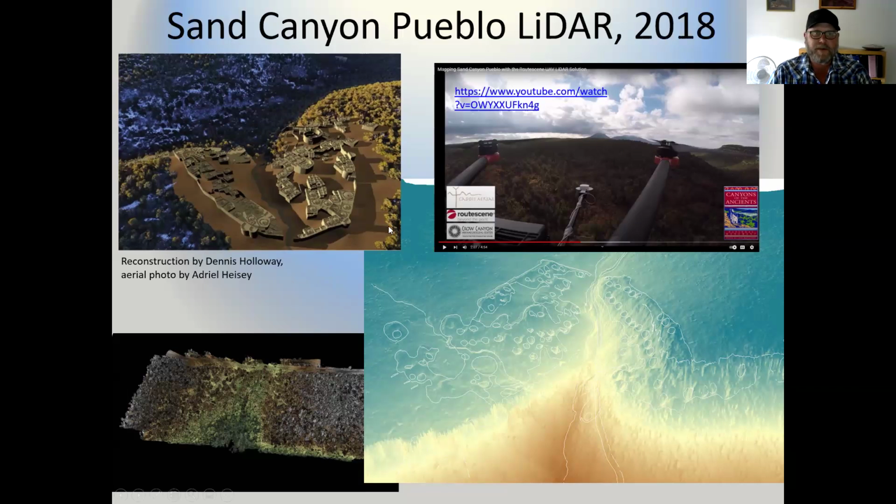For folks who may not be familiar with Sand Canyon Pueblo, it's a really big, important site. There are about 90 kivas at Sand Canyon Pueblo. There's a great kiva, a really large D-shaped structure that probably served an extra-domestic, civic purpose. There's also an enclosing wall.